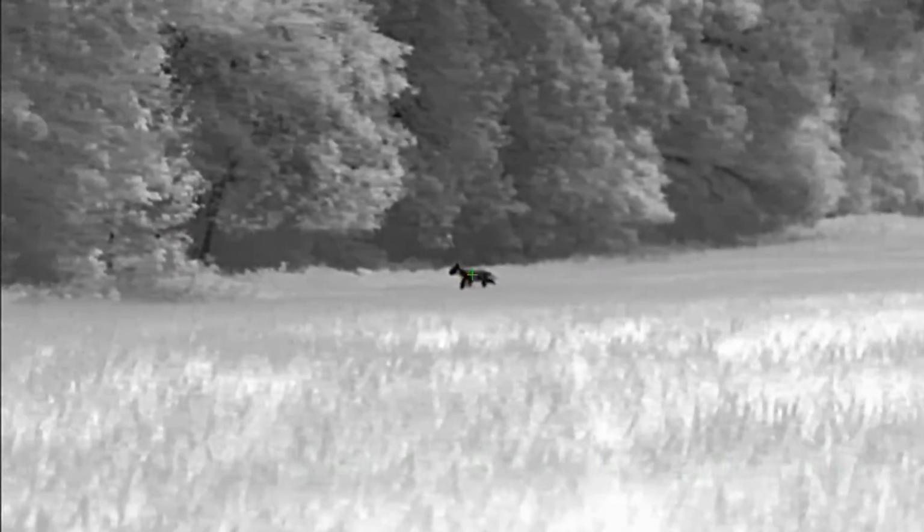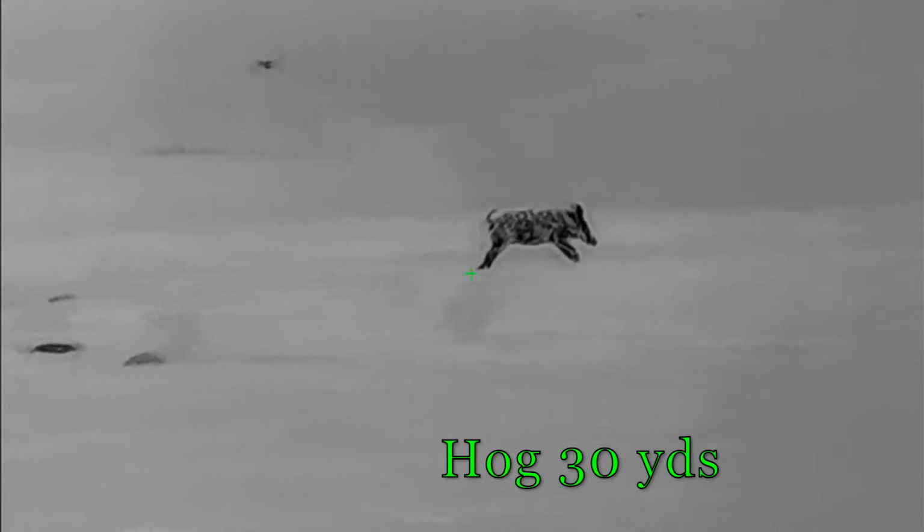It's a little bit heavier, it's very stout, feels very high-end. Nothing feels flimsy on it. I mean, it's a very well-built optic. It comes in at about 2 pounds with the mount. It's about 14.5 inches long, so it's a little bit longer.